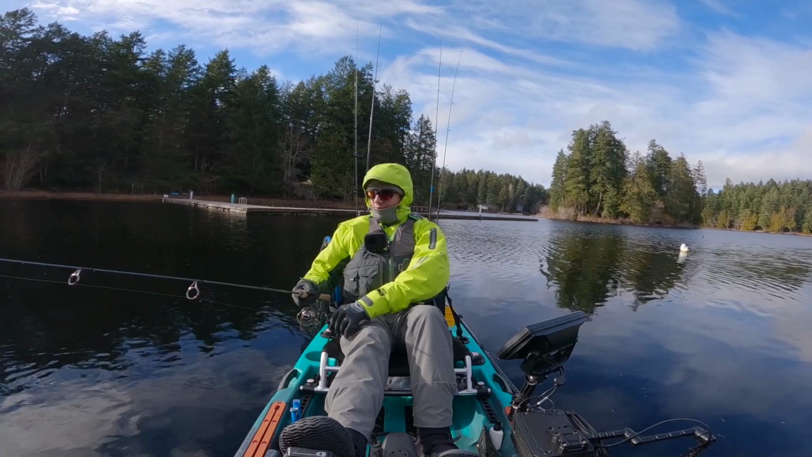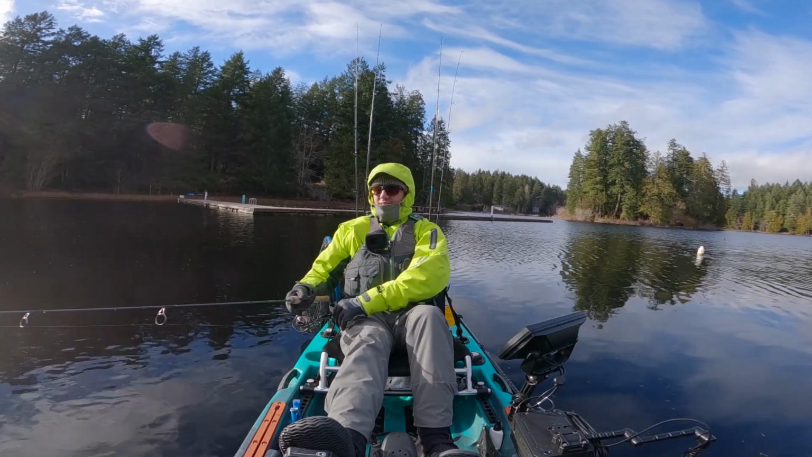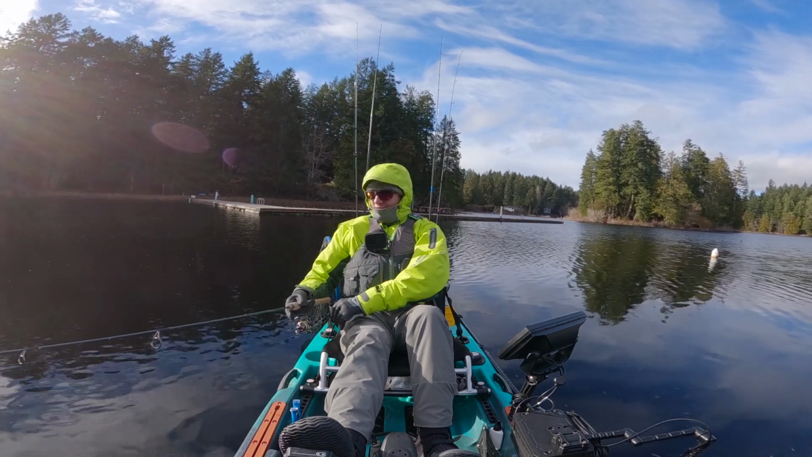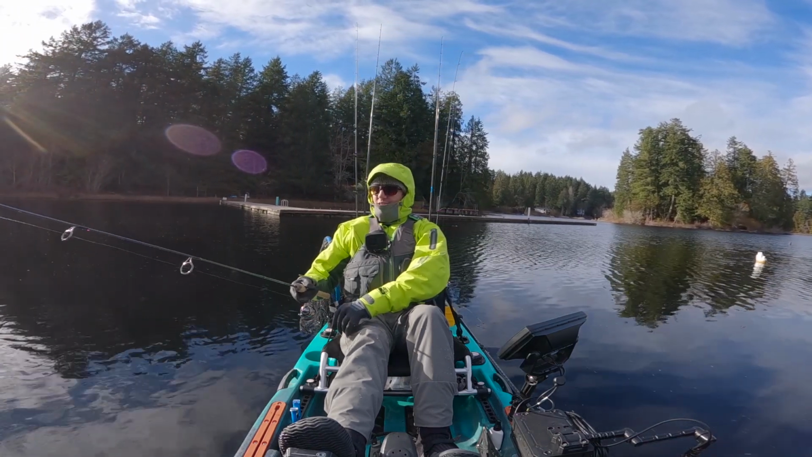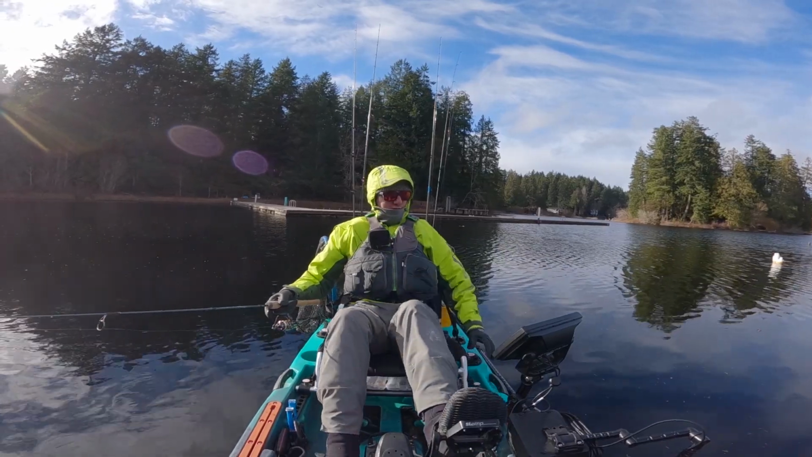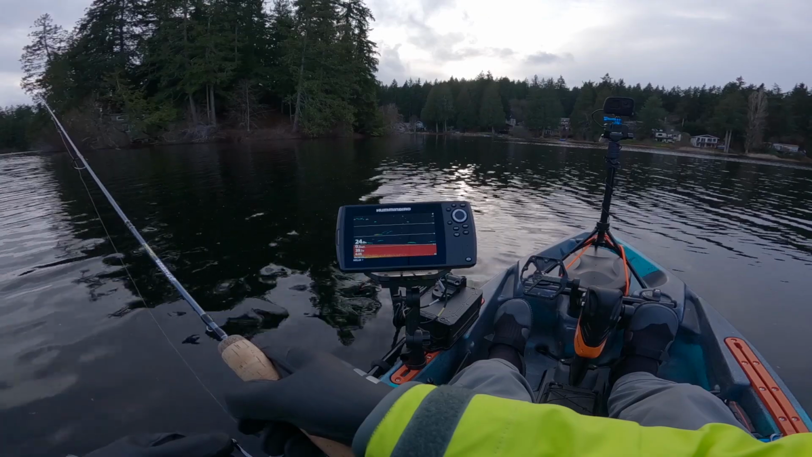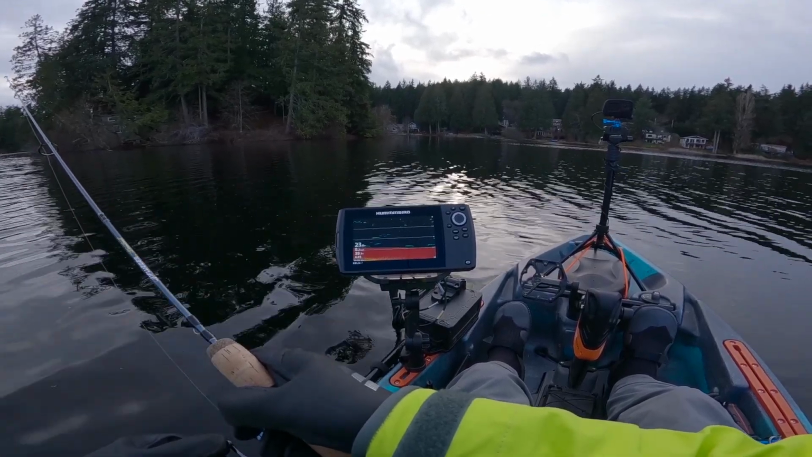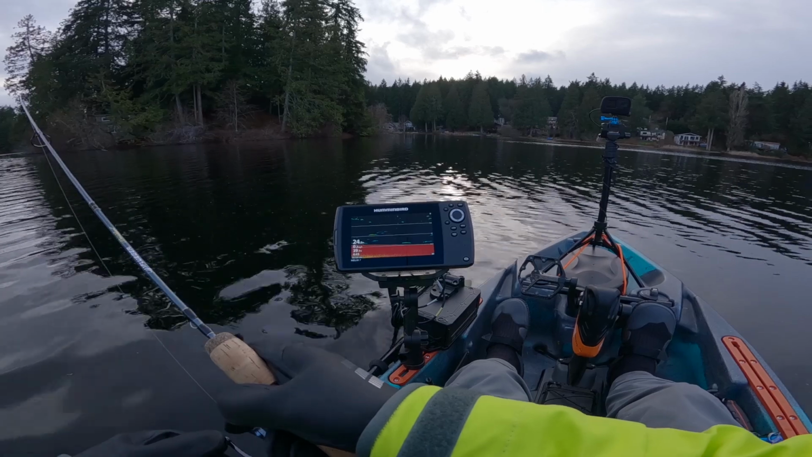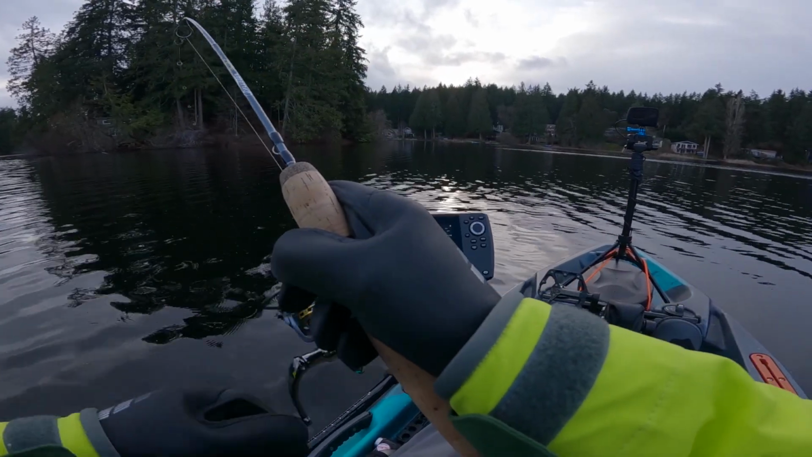But that's two trout in this corner. We saw so many fish on the fish finder. I think it's probably safe to assume that we are looking at a big old school of trout hanging out in this whole side over here. That's something.